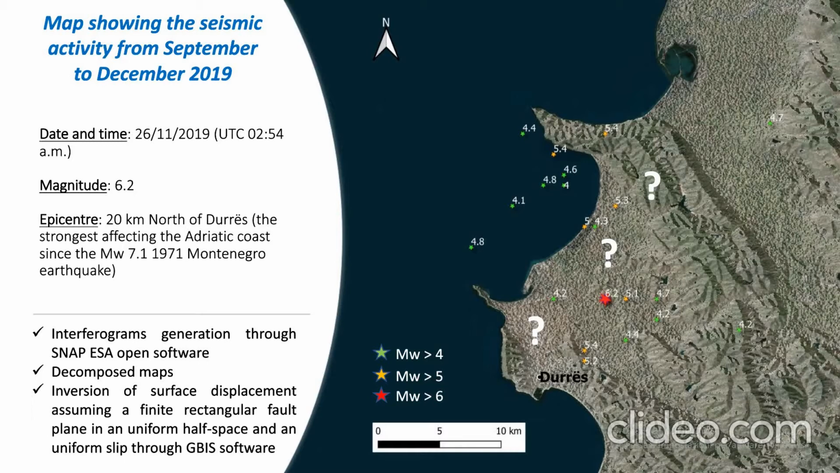So in this study we want to make advantage of the InSAR technique in order to understand more the parameters of the fault that created this earthquake, because there are some discrepancies between the dips, strike and depth calculated in previous studies. So we will do interferograms and we also propose the decomposition maps, and finally we propose the inversion of the data.